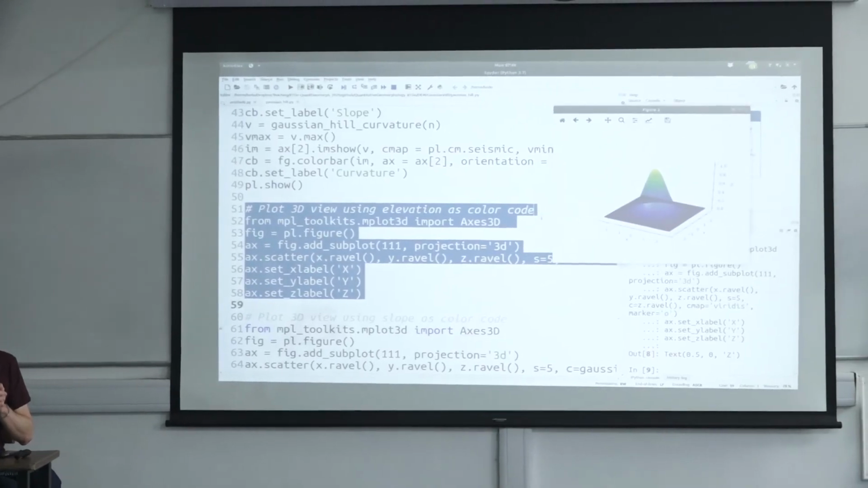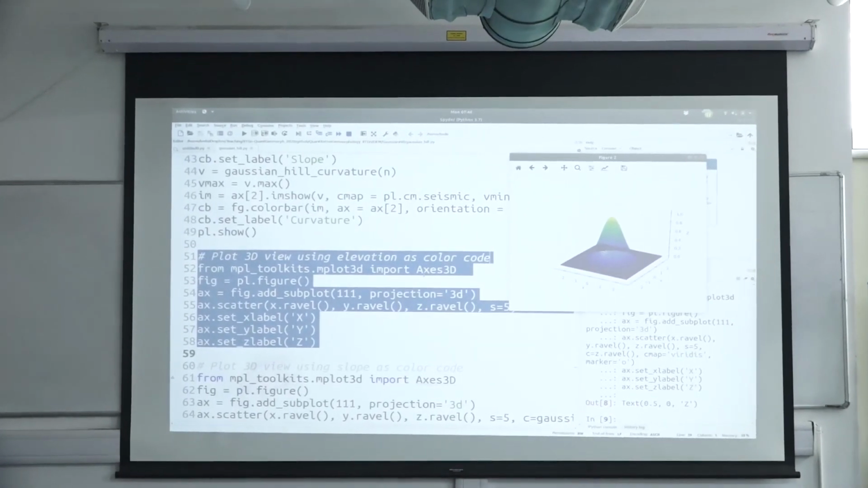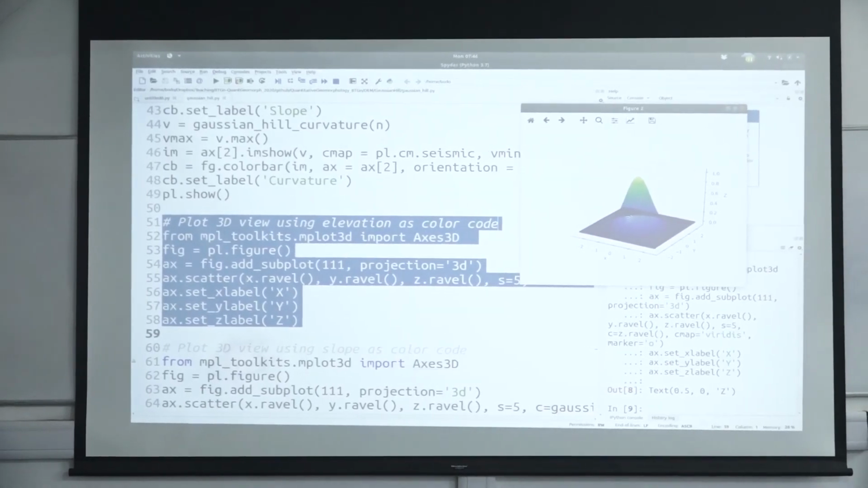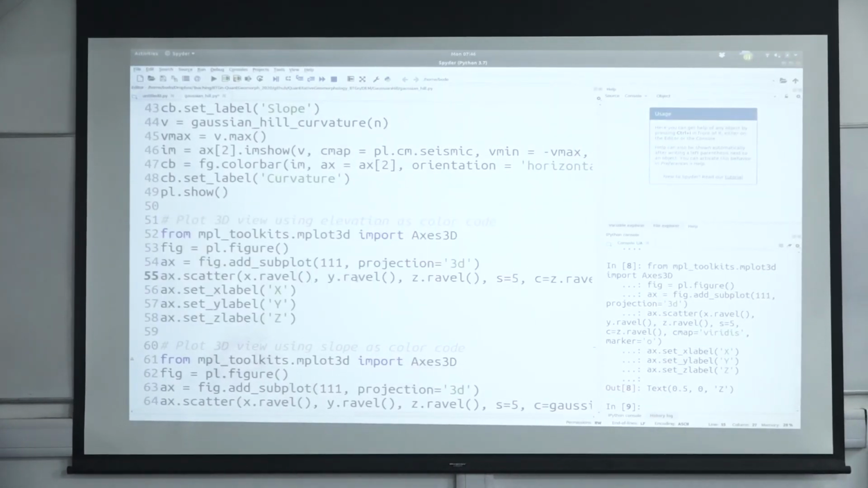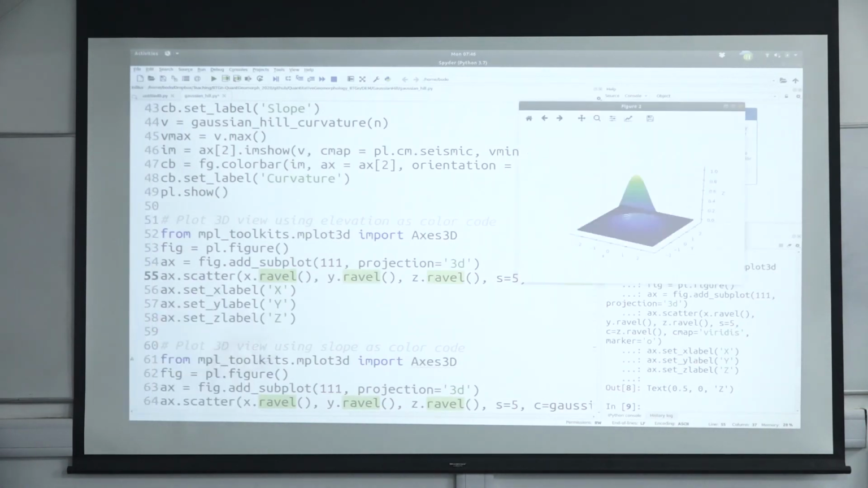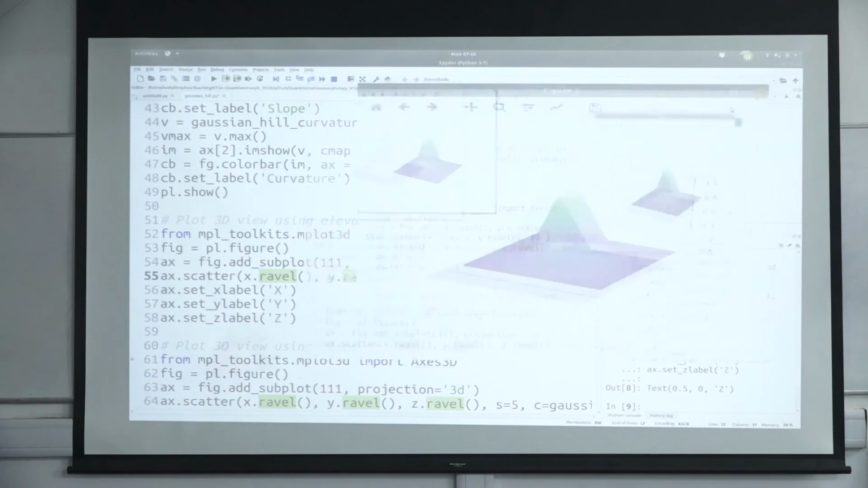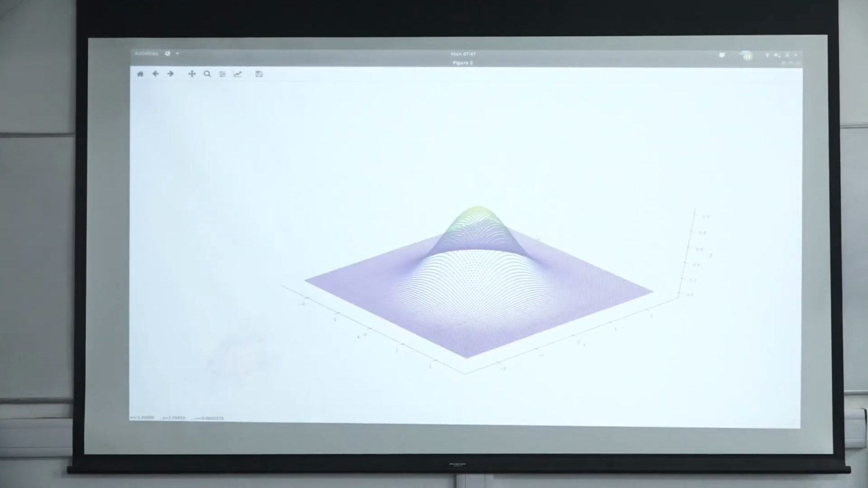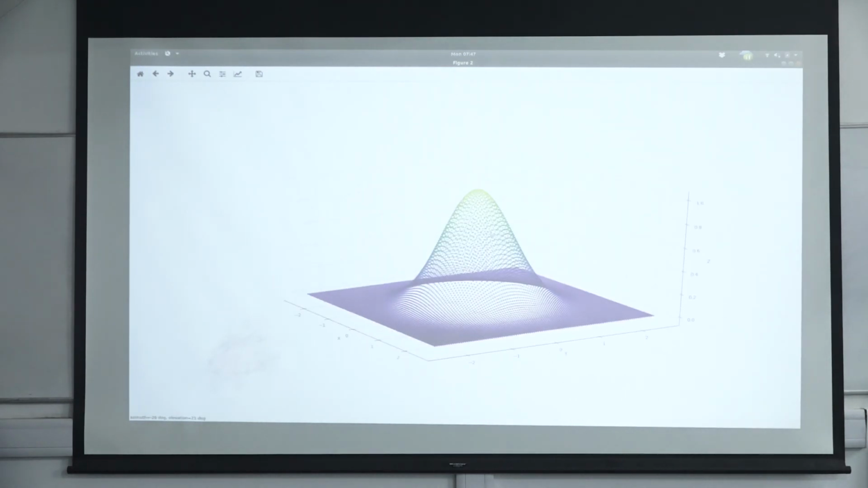By using this axis 3D command, you can do 3D plots, and we are just making a scatter plot of x, y, and z, plotting it in 3D coordinates. And the nice thing with Python is you can now move this around and look at it from different sides.